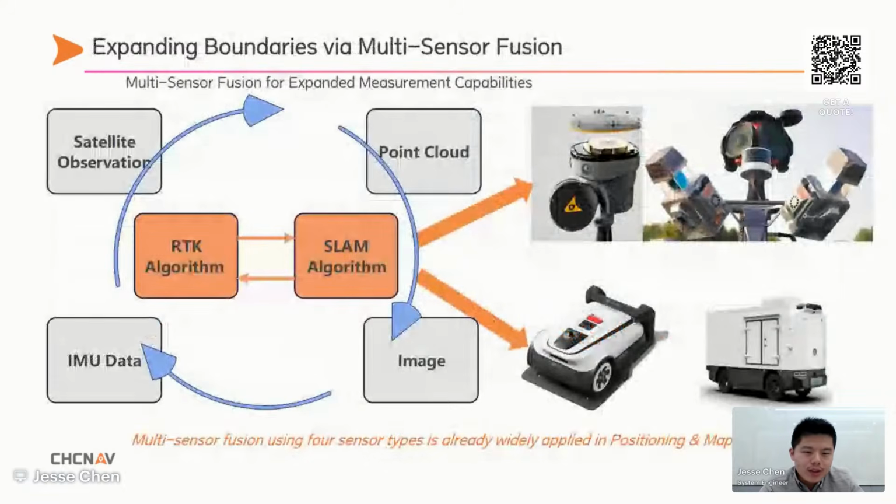So, what makes multi-sensor fusion different from us and others, and why does it solve our problem? That's exactly what I will introduce in this video. Multi-sensor fusion is already widely adopted and has greatly overcome the limitations of individual sensors. However, significant challenges still remain to be addressed.